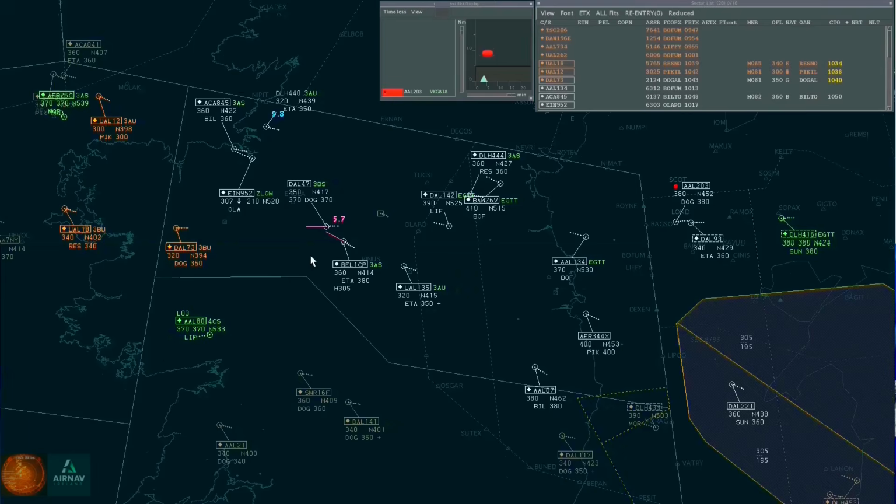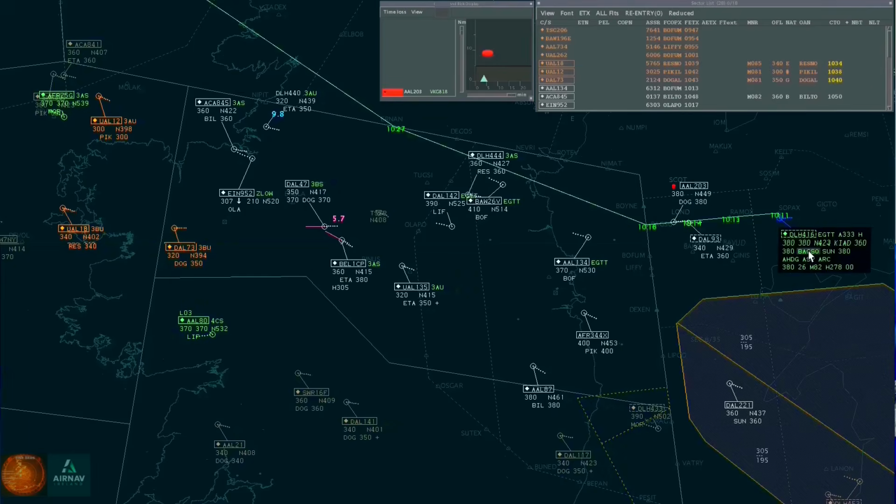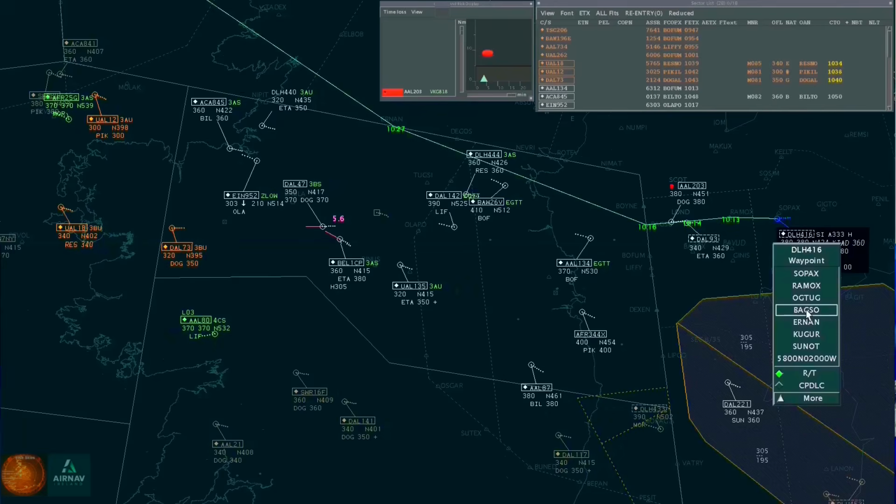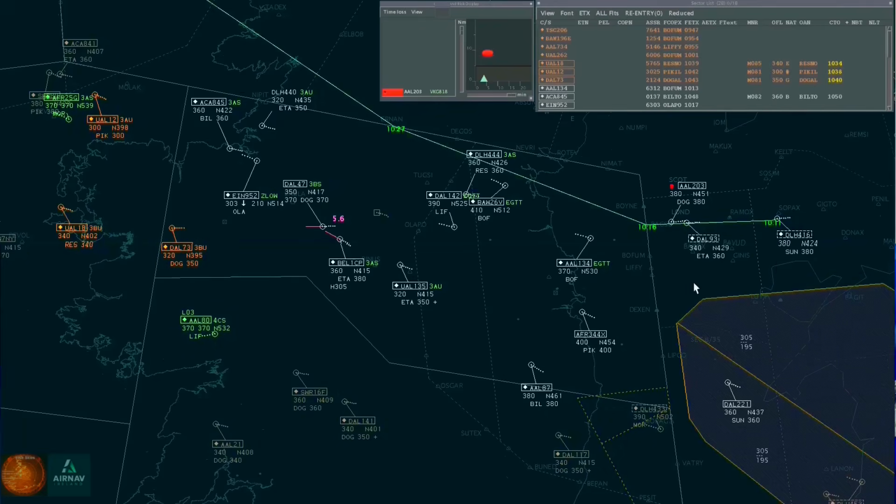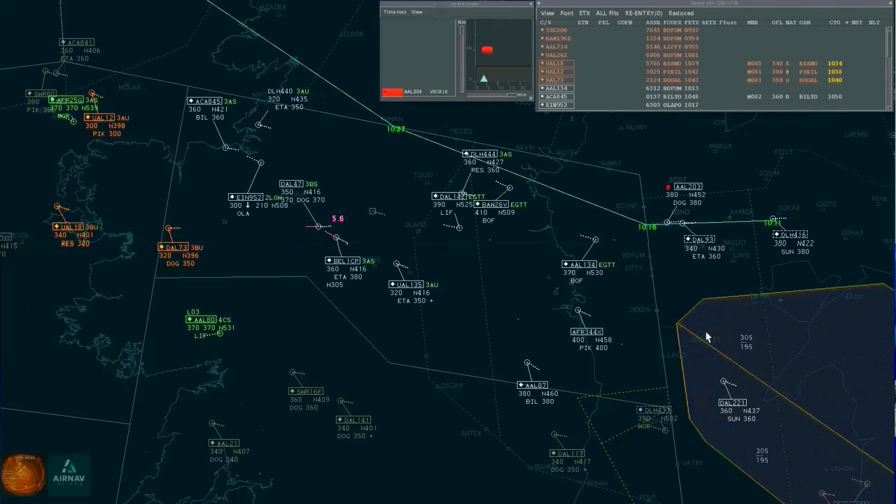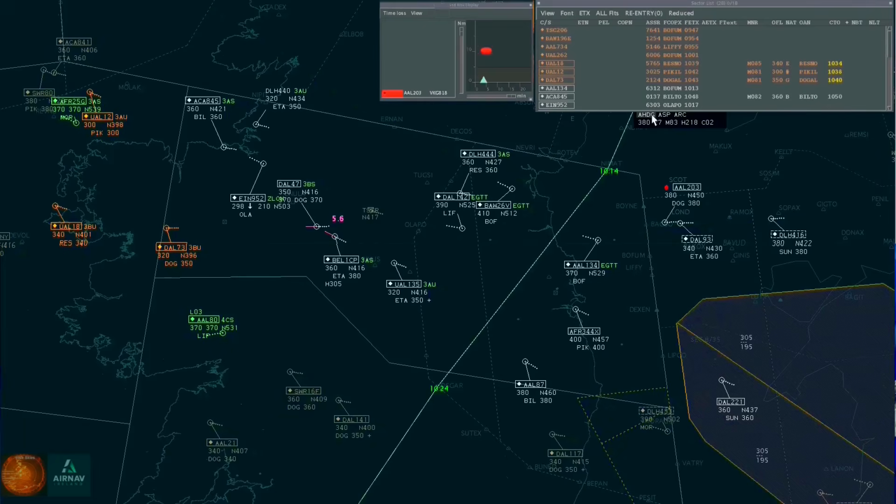Control, good morning, Lufthansa 416 Heavy, flight level 380. Lufthansa 416, Shannon, good day, radar contact, and cleared Bagso. Next, Ernan. Bagso, then Ernan, Lufthansa 416. Shannon, hello, Viking 818 Heavy, flight level 380, approaching NIMAT. Viking 818, Shannon, good day, radar contact. Continue present heading to the FIS.